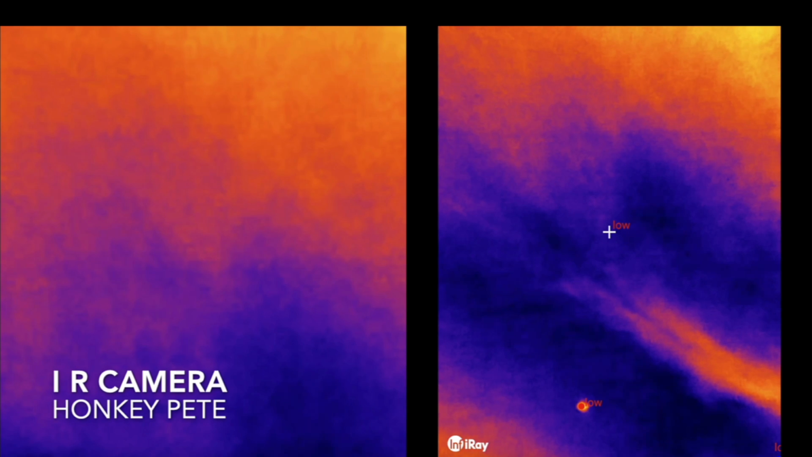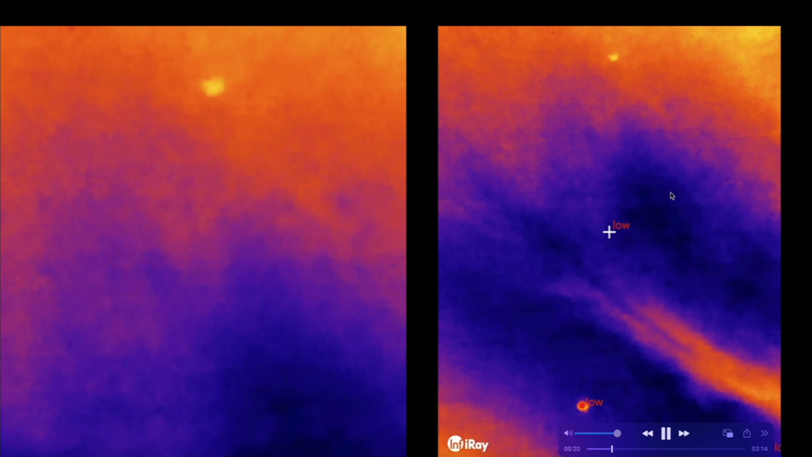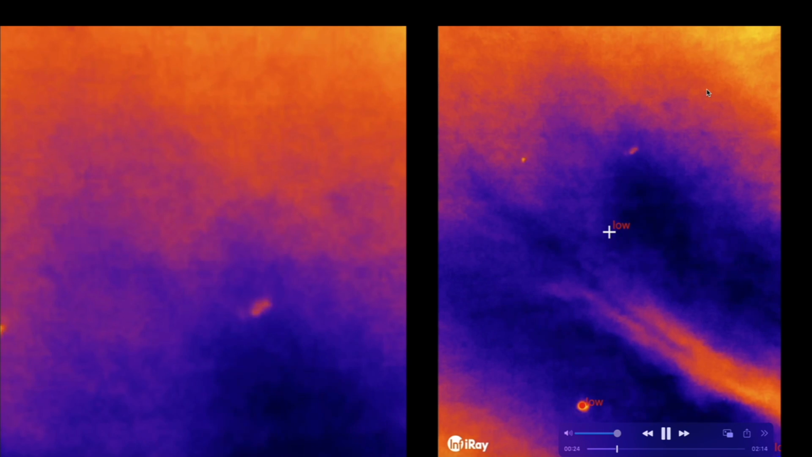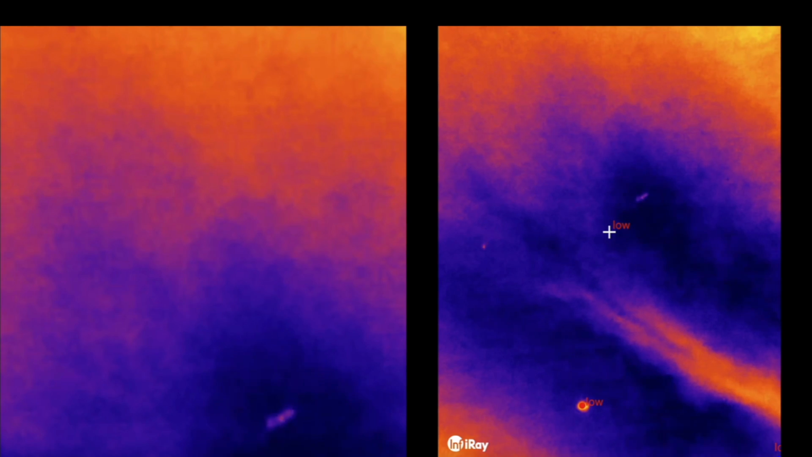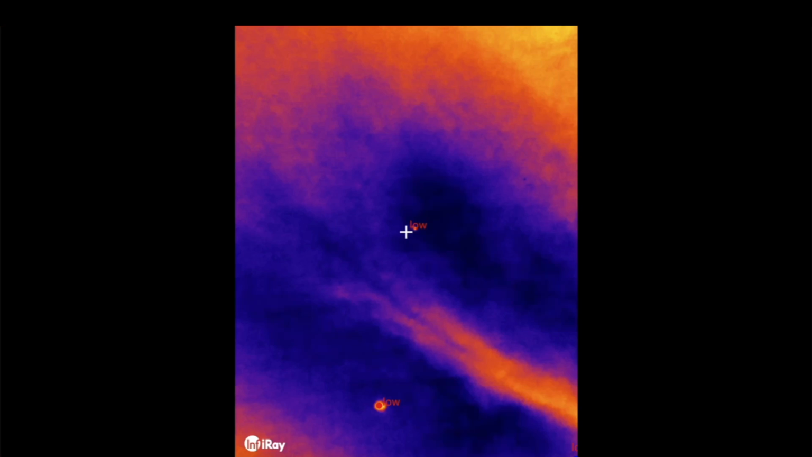The video was much longer than what I'm sharing with you guys. I just kind of trimmed it down for presentation purposes because there were some random things like birds and I think an airplane that went through the field of view, and they were easily identifiable. What you're about to see over here in the upper left-hand corner is also very easily identifiable, but it is highly unusual, very rare. You don't normally see things like that flying through the sky.